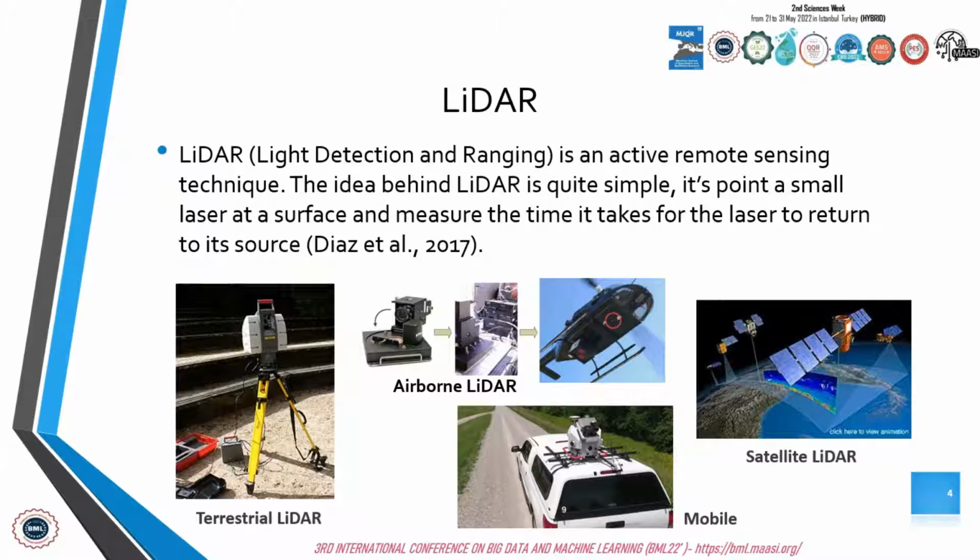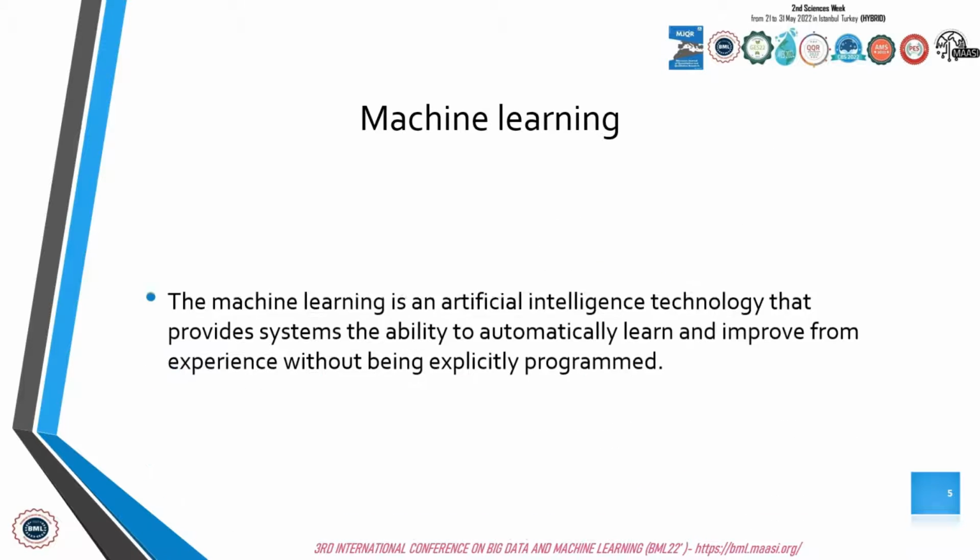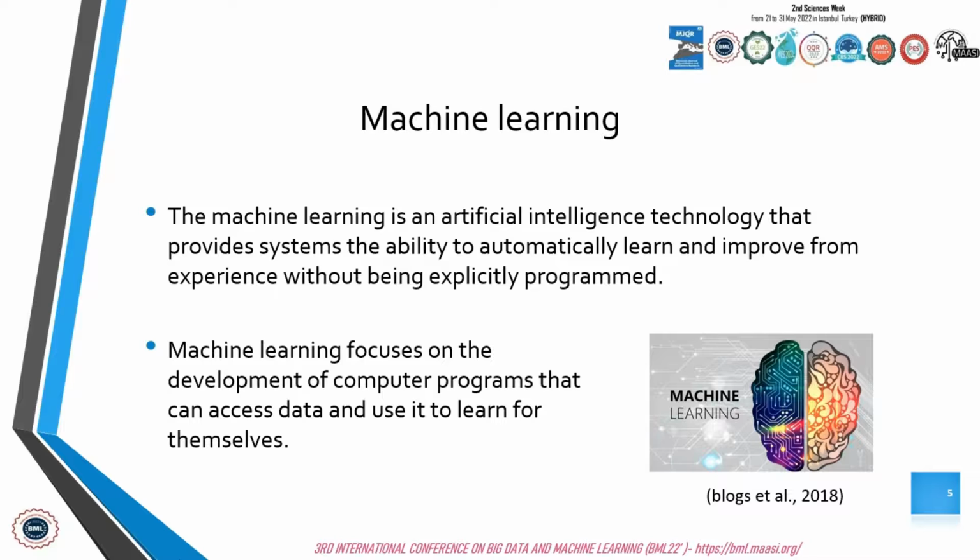We use airborne data in our paper with machine learning, which is an artificial intelligence technology that provides systems the ability to automatically learn and improve from experience without being explicitly programmed. Machine learning focuses on the development of computer programs that can access data and use it to learn by themselves.